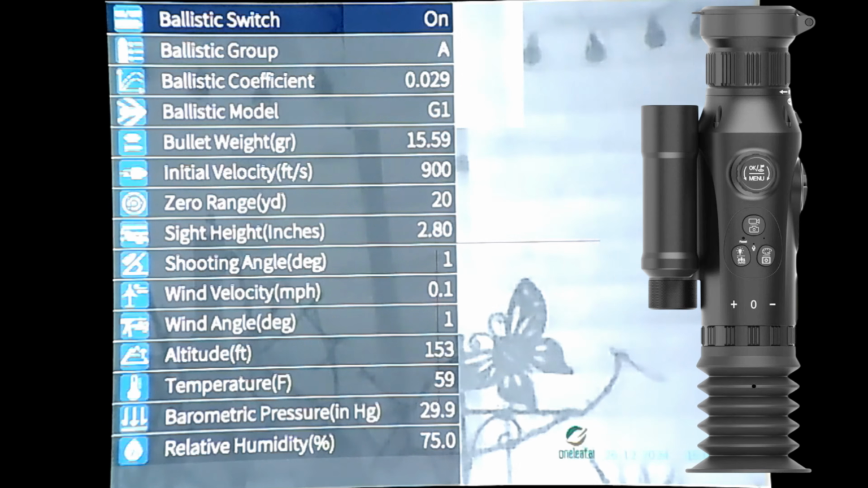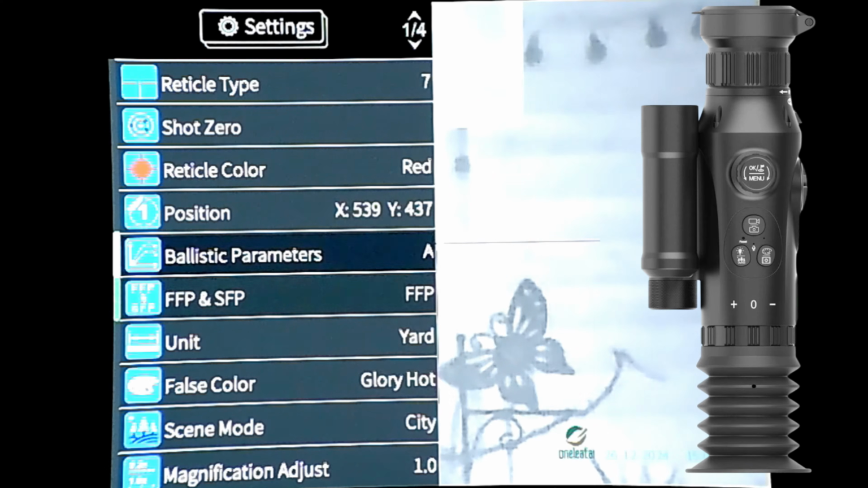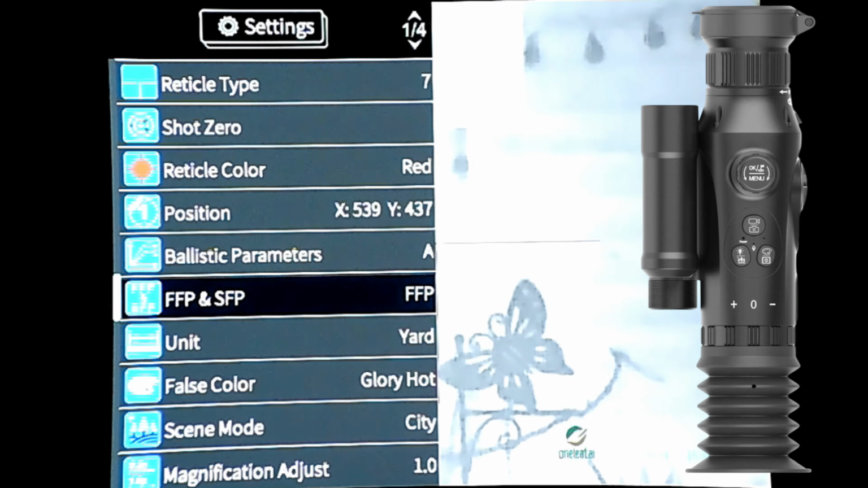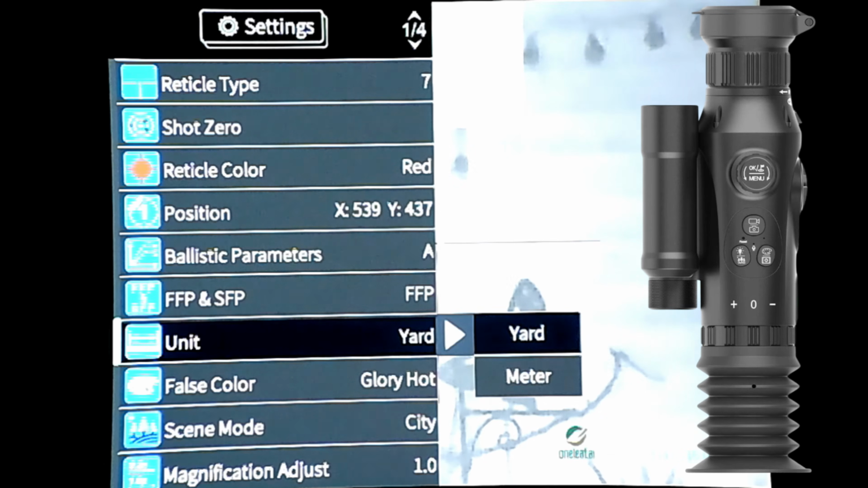So once that's all done, do a long press to come out of that. Go down to your next one. You can choose whether it's set to first focal plane or second focal plane. Mine's set to second. Then it's unit of distance. I've got mine set to yards, but you can set it to meters.